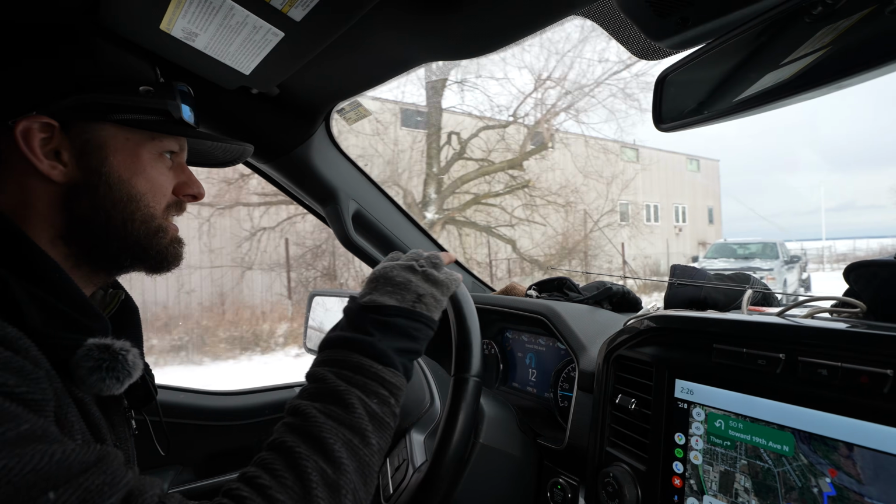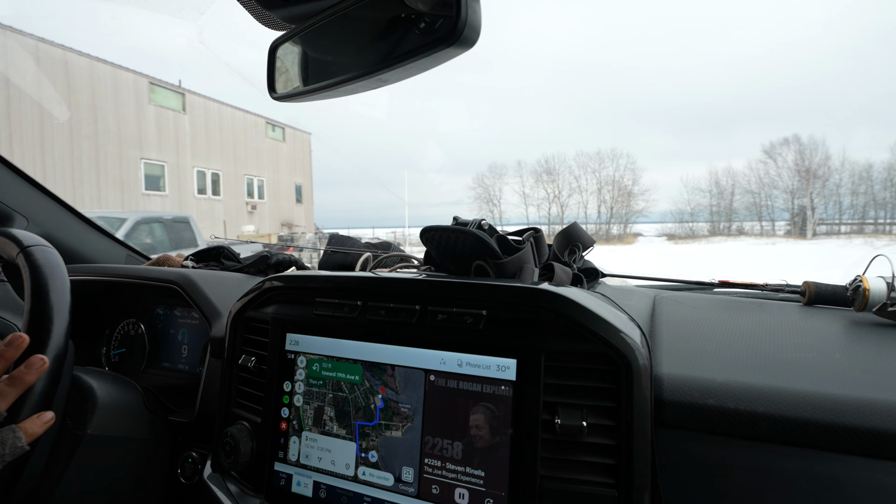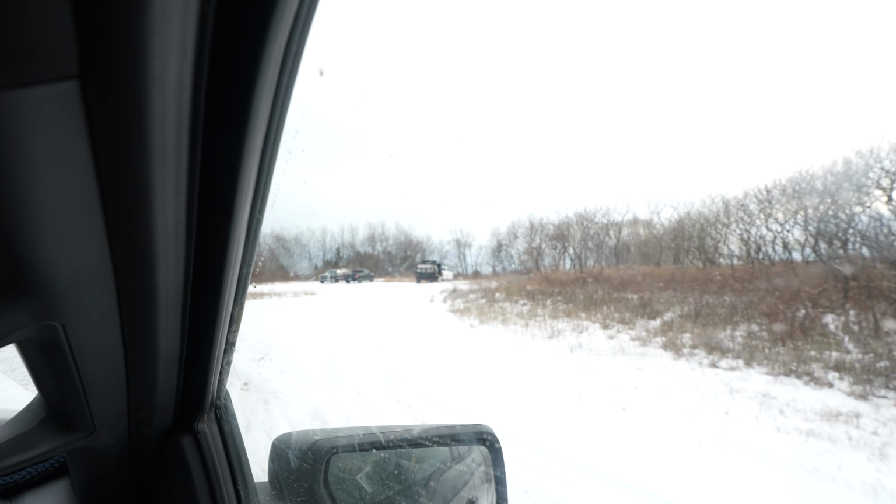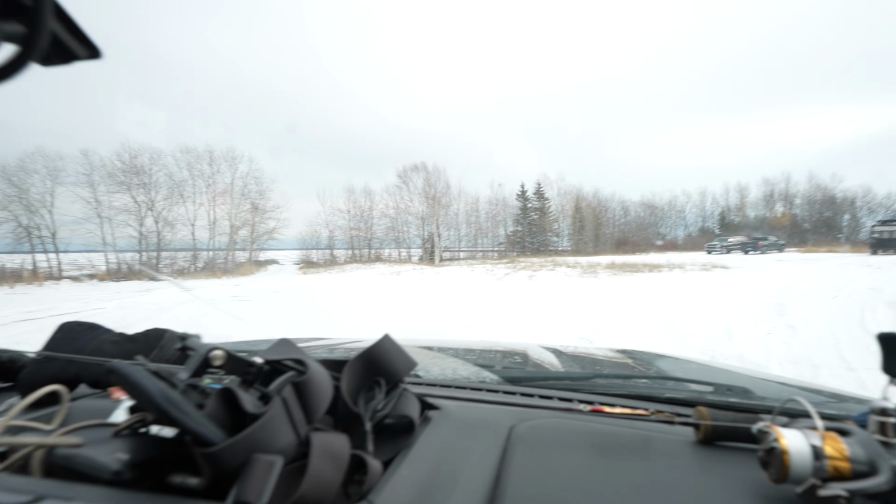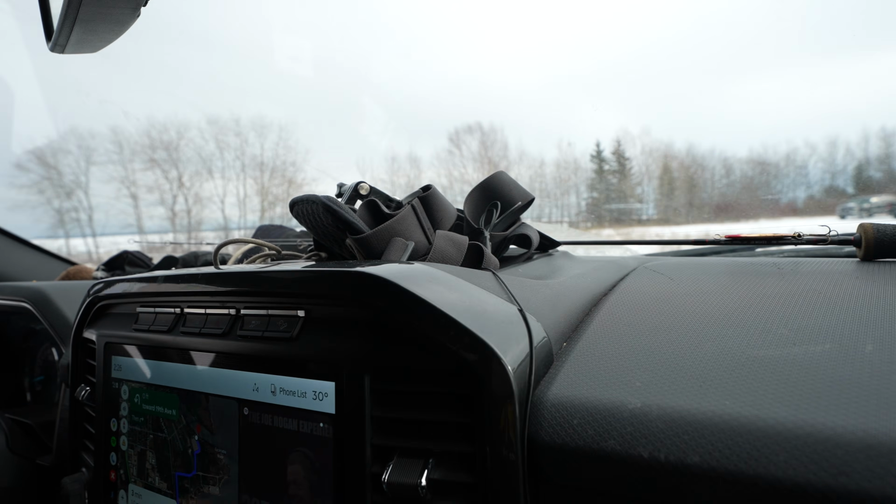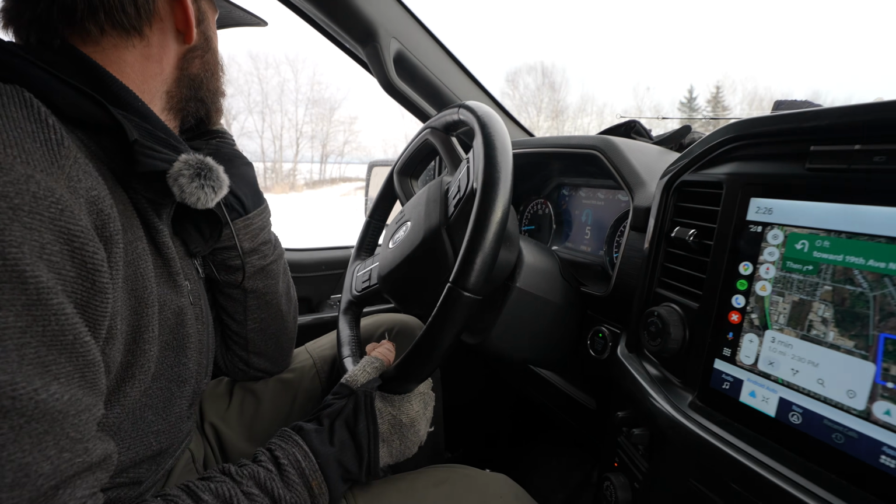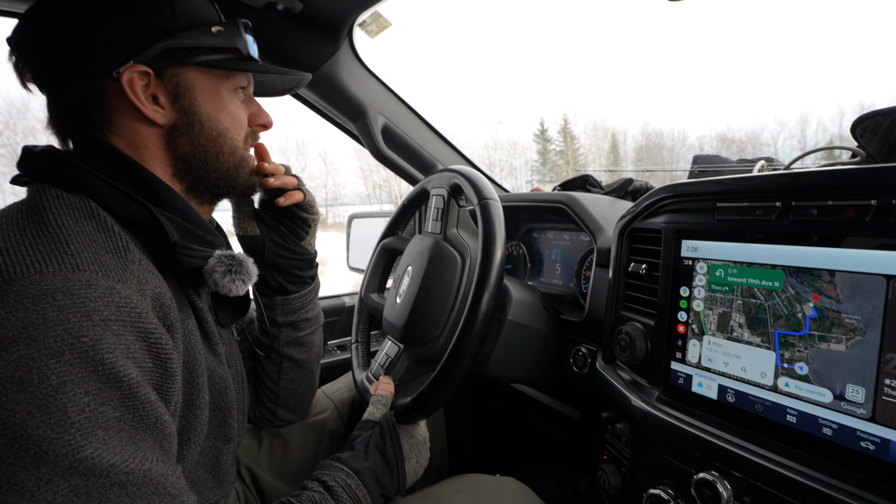Seeing people walking. See a trailer with a 4-wheeler still on it, but the dude's in his truck. I see a guy with a side-by-side here. I'm assuming you can drive a machine. Oh, there's tons of shacks out there. Yeah, but where are they getting on the water? Right here. It's supposed to be like a freebie spot.